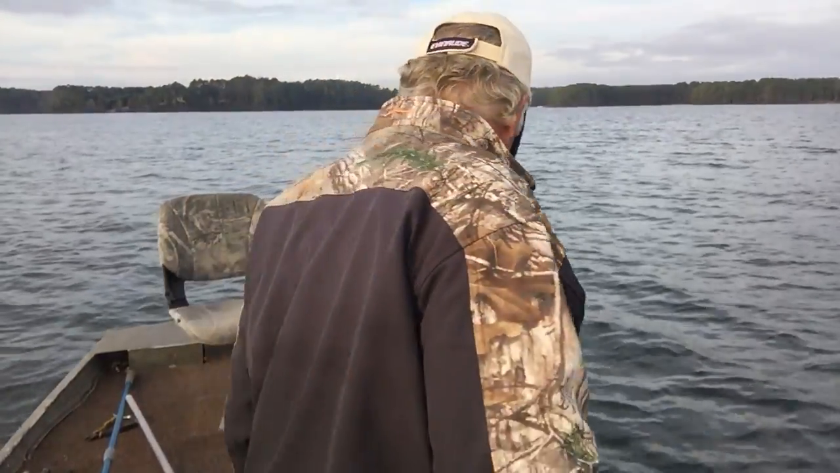Good morning. Once again, back on this wonderful Lake Monticello with the old fishermen. We're going to try to catch some more of these white perch. Hey, it's Tuesday morning. We had a humdinger day yesterday. Let's see what happened today.